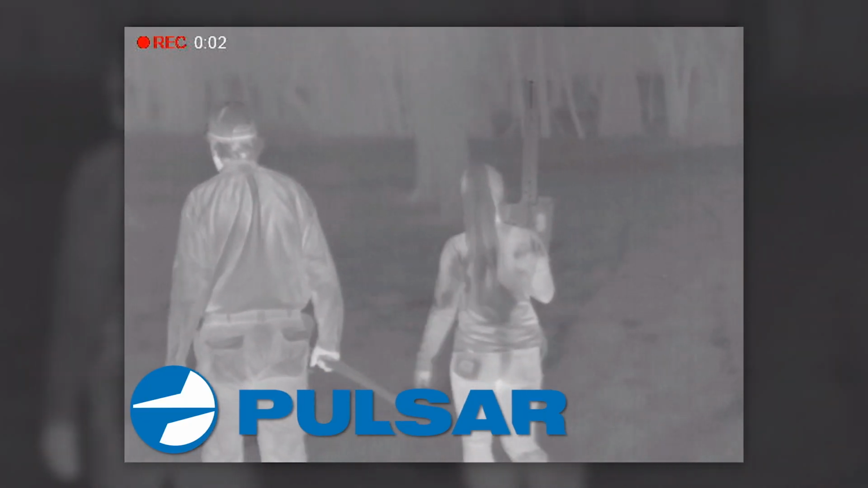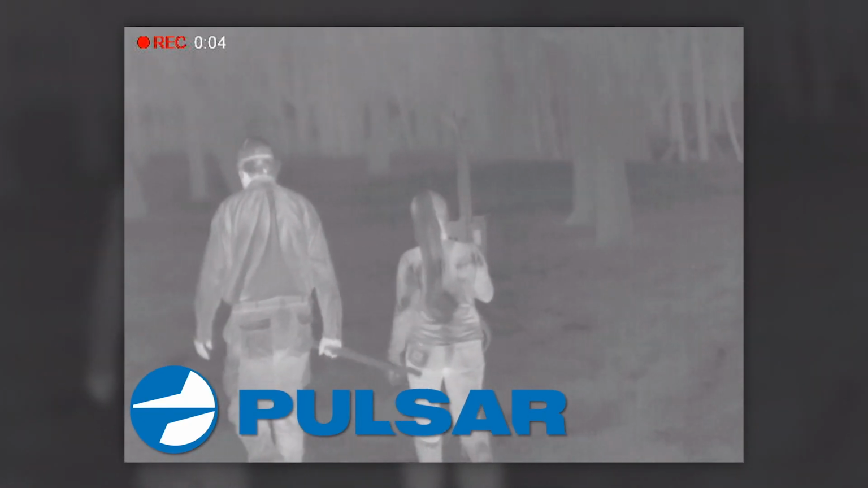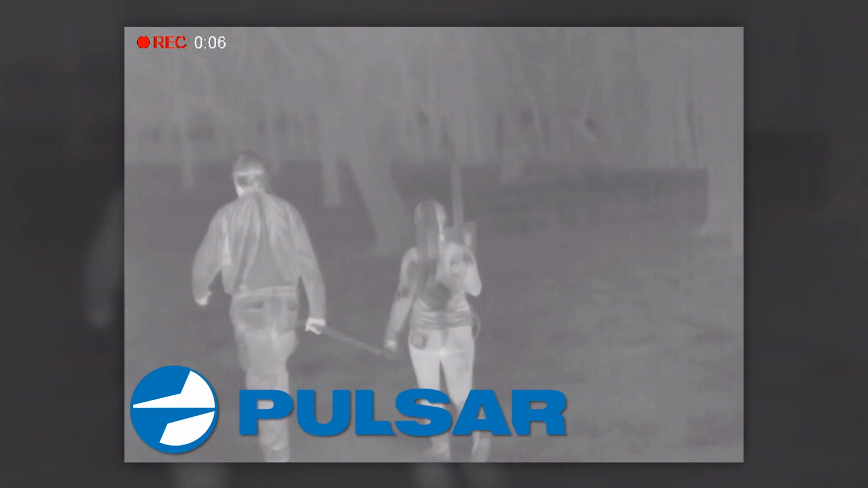Now the rifle Maddie is shooting, it's my Nemo. It's a 308 executive order. It's topped off with the Pulsar Trail thermal rifle scope, and this thing is unbelievable. And so this will be the first time that my little girl puts this rifle in her hands, and it's going to be interesting to see what she can do with it.